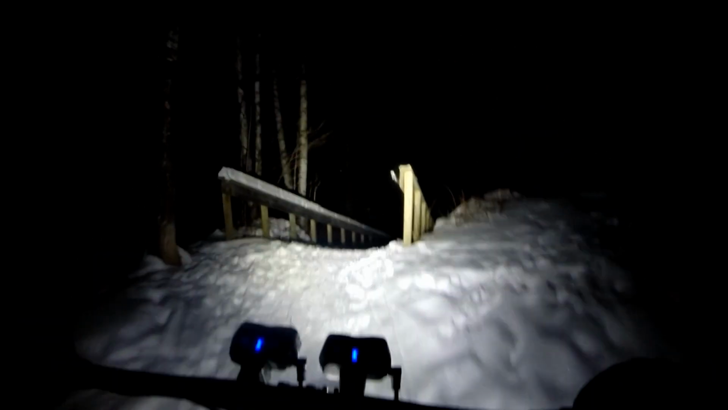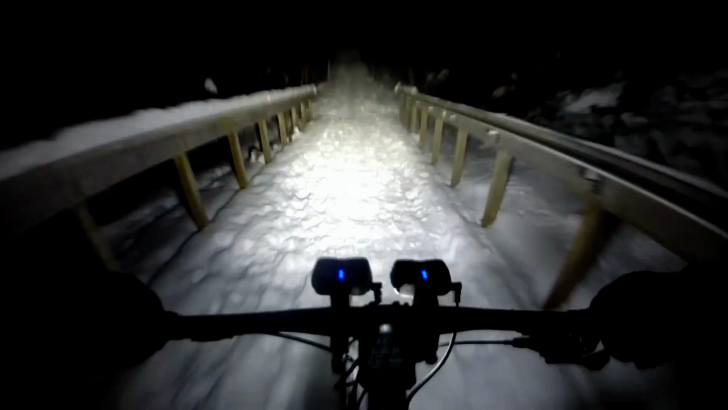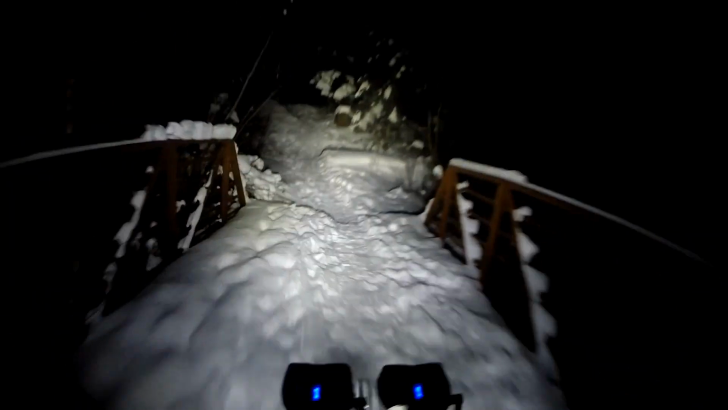When we don't get tons of snow, there's usually a trail worn in beside it. But even so, it's quite steep. You gotta get a good strong run for it. It's hard to get a run for it because it's all gradual uphill to it anyways.